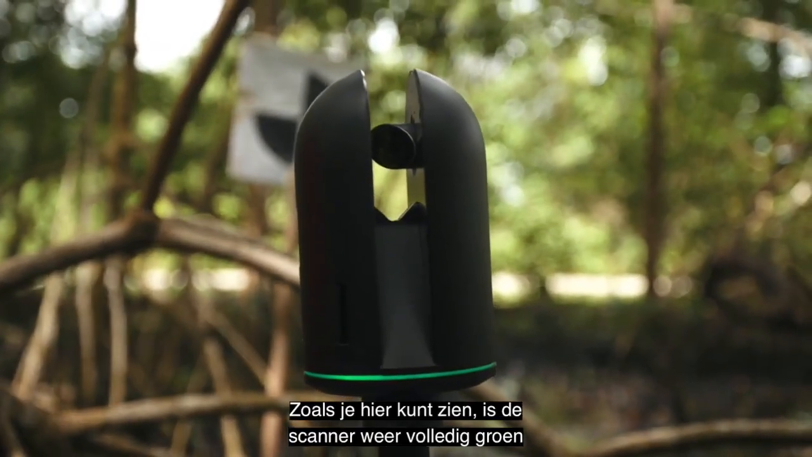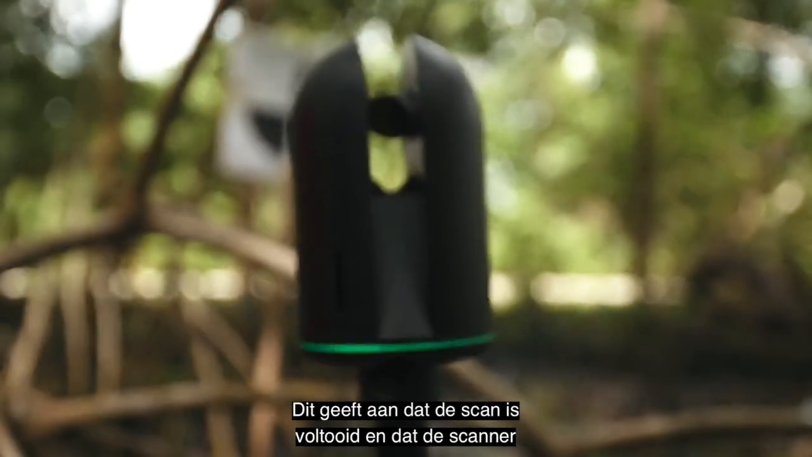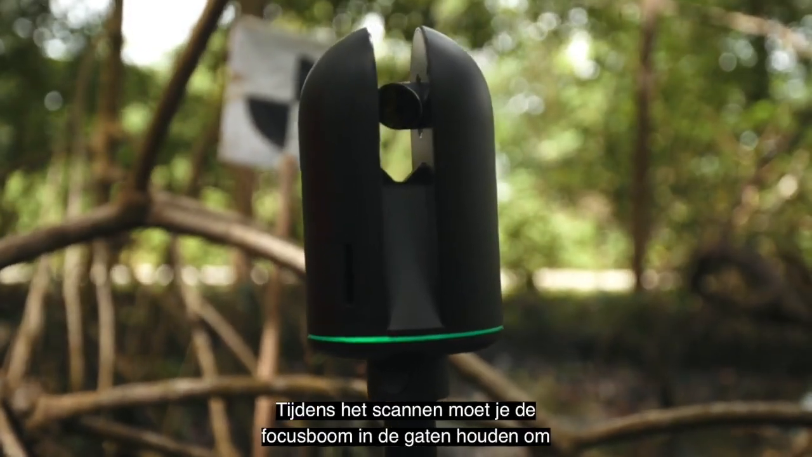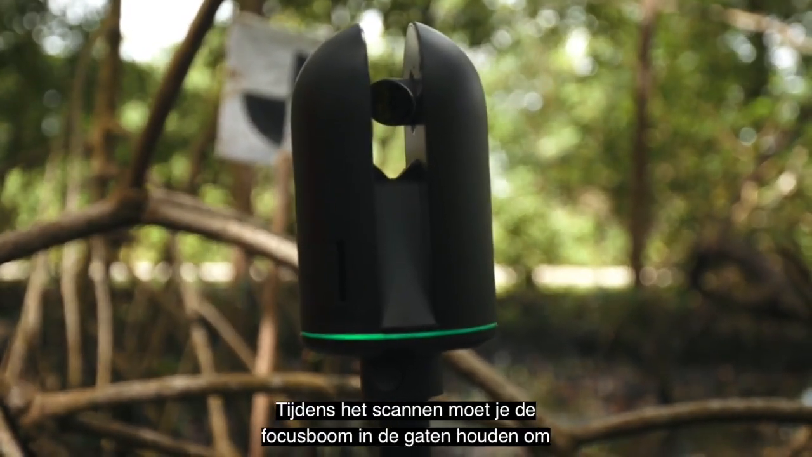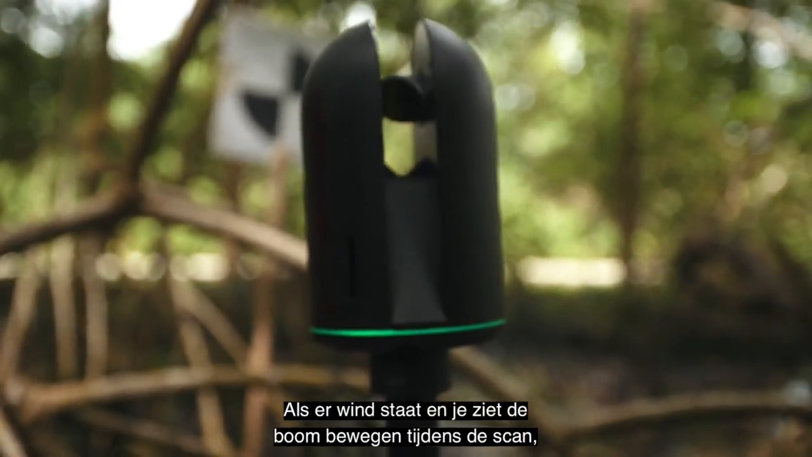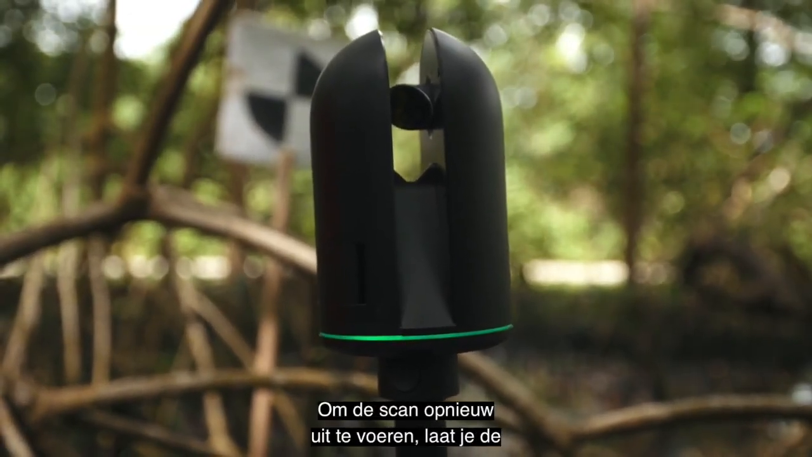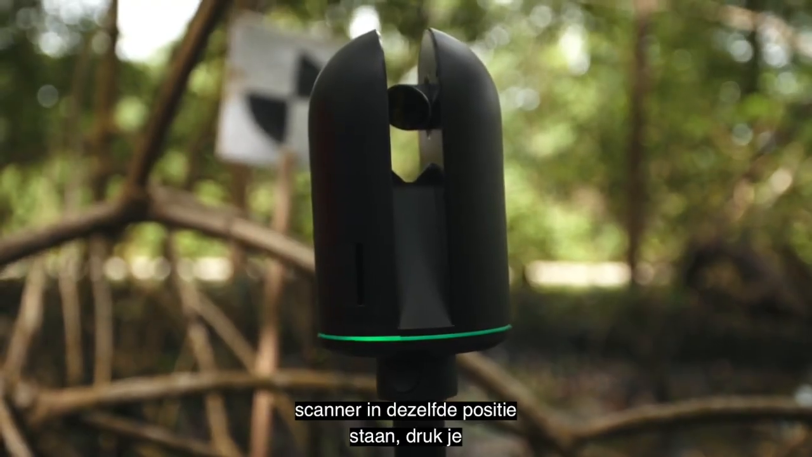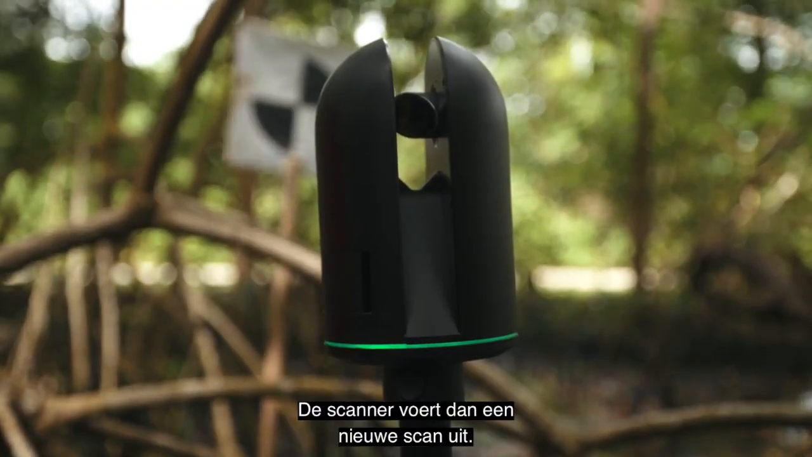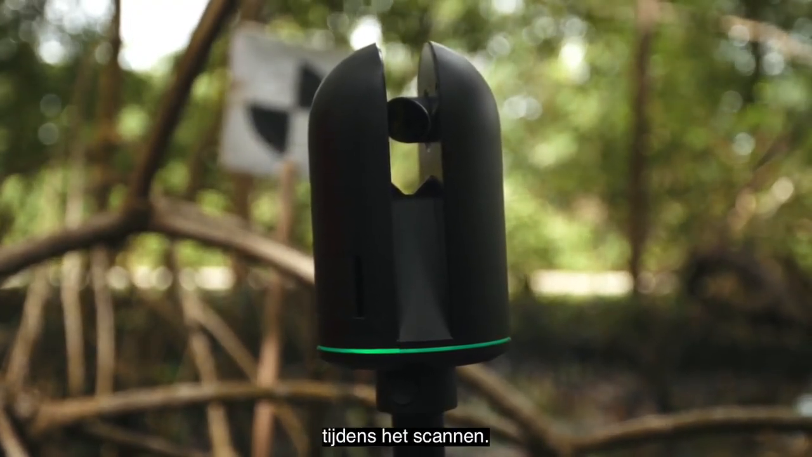So you can see here the scanner has turned back to a solid green and stopped moving. So that indicates it's completed its scan and could potentially scan again. Now while it is scanning, you have to be looking up at the focus tree to watch to see if there's any wind. If there was any wind and you see the tree moving during the scan, you should rerun the scan. To rerun the scan, leave the scanner in the exact same position, just press the start scan button and run and hide, and it will conduct another scan. And you just make sure that the tree is not moving while you're scanning.